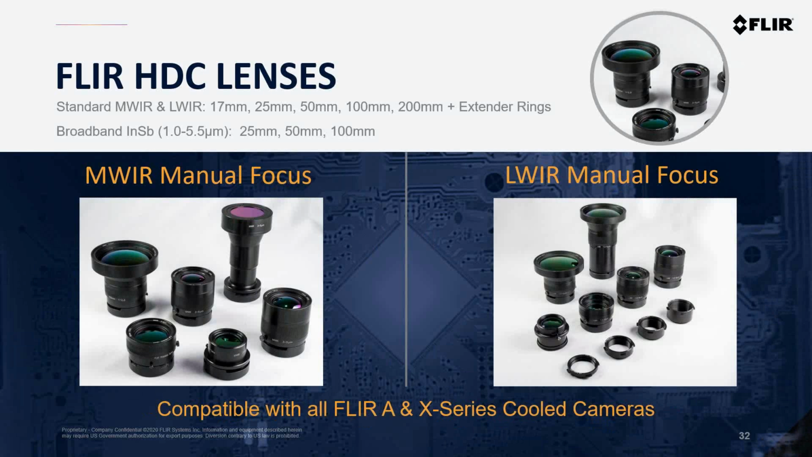So as I mentioned previously, with the 8580 camera systems, both the mid-wave and long-wave versions are compatible with the existing HDC manual focus lenses that are produced by the FLIR Precision Optics Group. This means that every manual focus lens that can be used on the new 8580 camera can also be used across any of the recent FLIR cooled camera systems, which really helps to greatly reduce the cost if you happen to be lucky enough to have more than one FLIR cooled camera system.